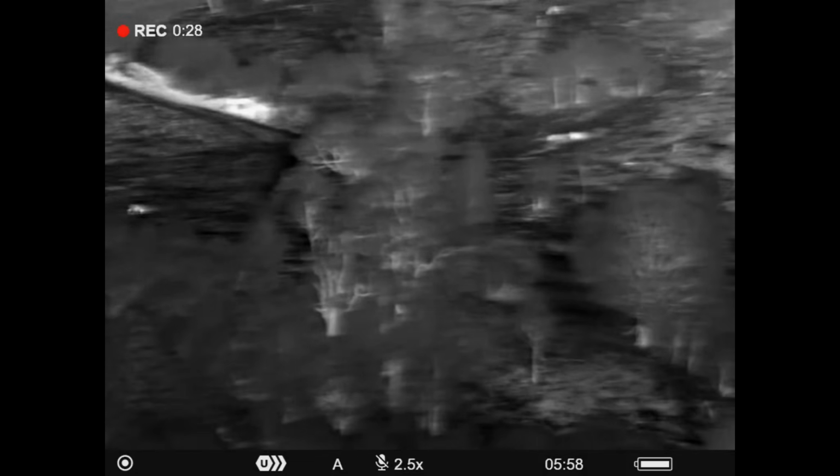If you're hunting in the morning, it's easier to tell because these other objects have cooled down while the deer are still really warm.